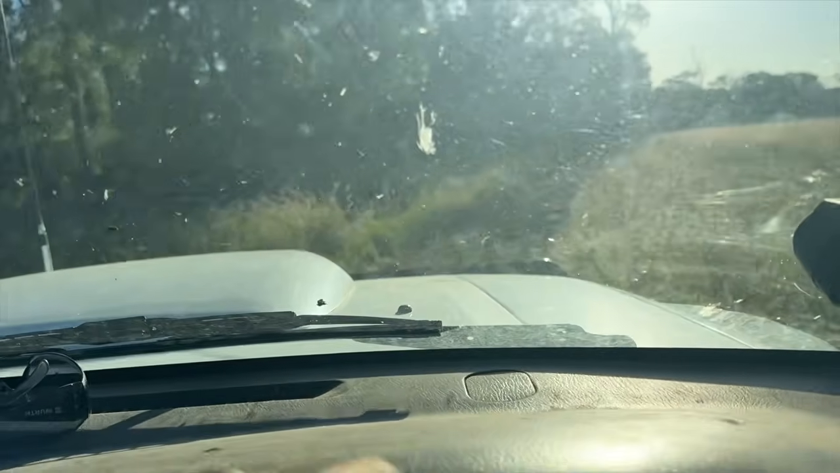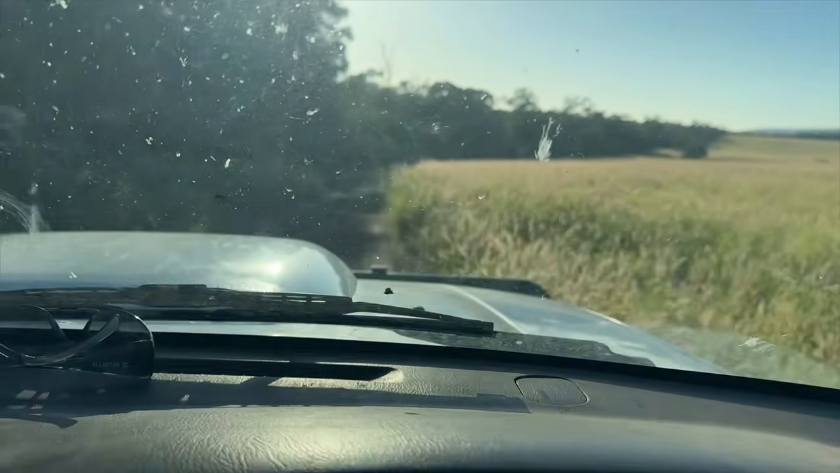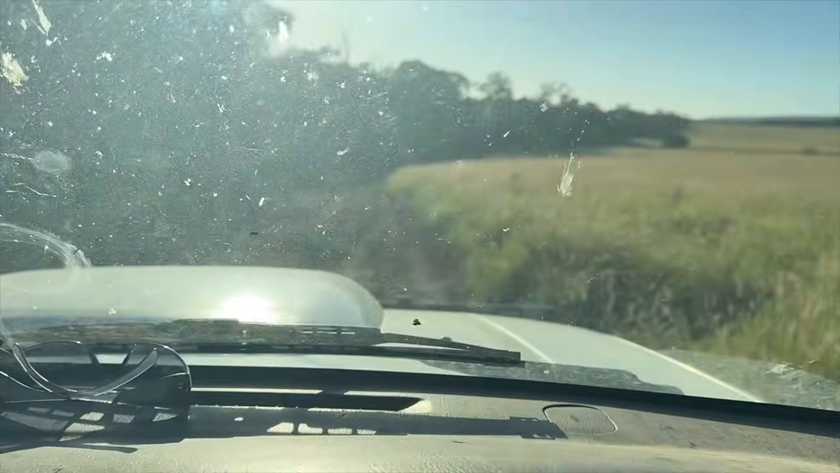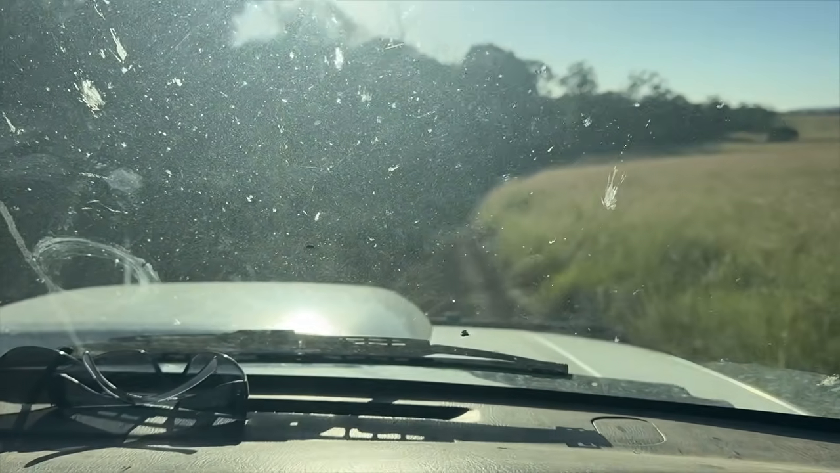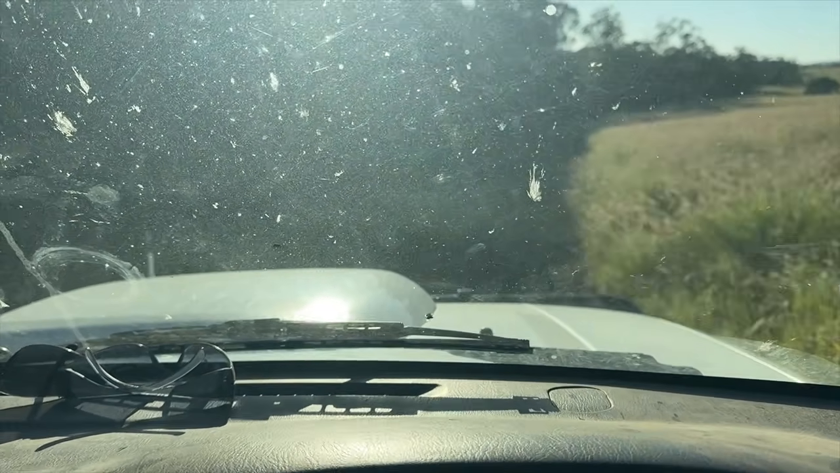Good boy. Righto, we're coming up here for these traps after night 8. I'm not really expecting to get anything, but you're always hopeful. Hard to see with the sun shining in the windscreen.